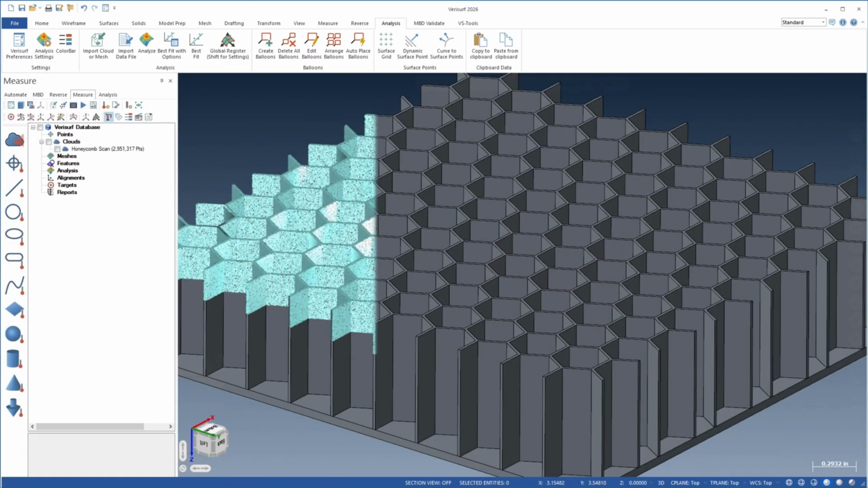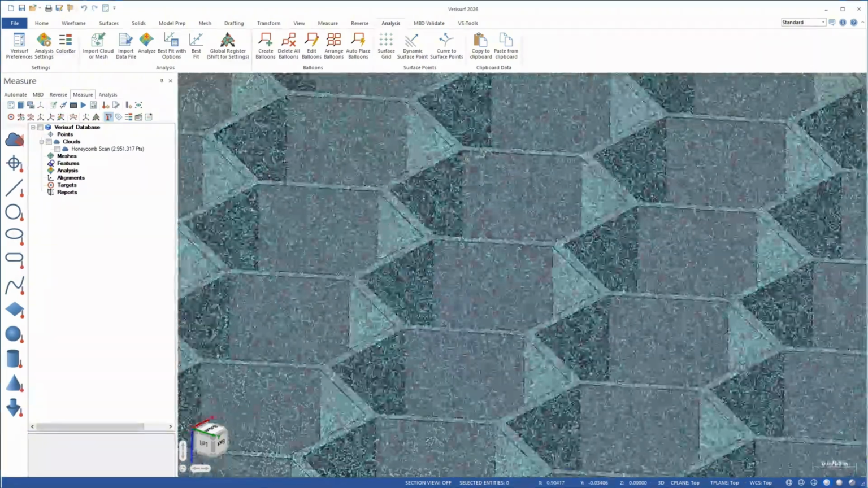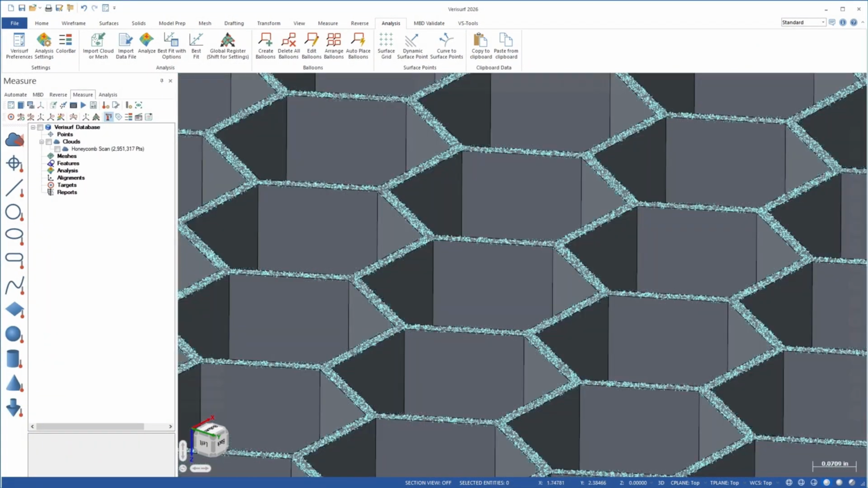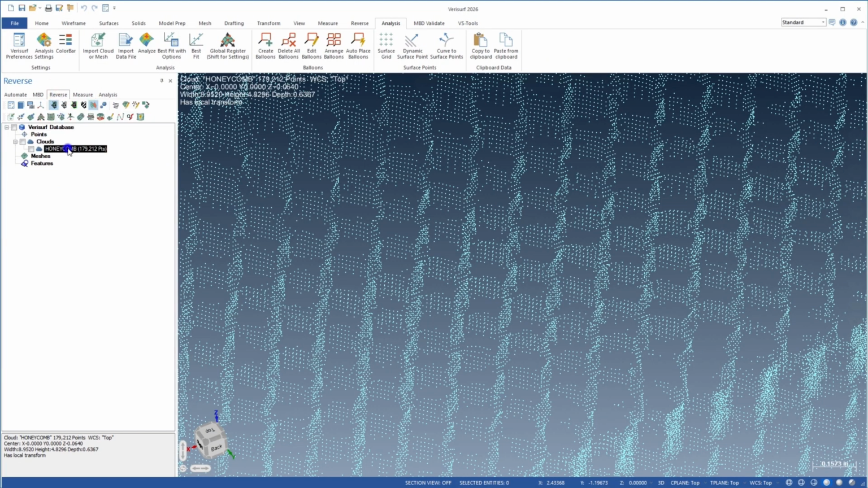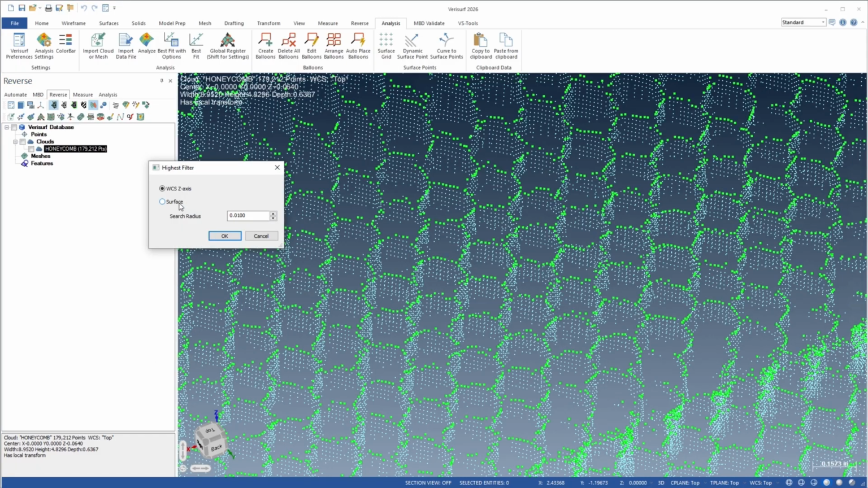Non-contact scanners provide fast, accurate measurements, but typically scan more of the cell wall than its top edge. The new Highest filter in Verisurf 2026 removes this limitation by selecting only the highest point in the direction of a reference vector within a specified search radius. This new filter, accessed from the Cloud Speed menu in the Analysis, Measure, and Reverse managers, offers two modes: WCS,